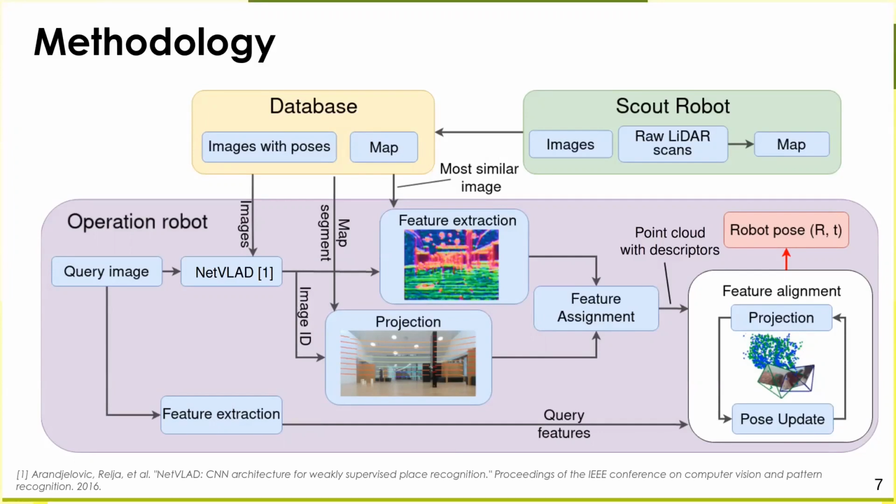Now we know the most similar image from the database and its position. Thus, in order to estimate the pose, we need to find the relative offset between the query and database image. To do this, knowing the position of the database image in the point cloud and the camera parameters, we project points from our map onto the image.